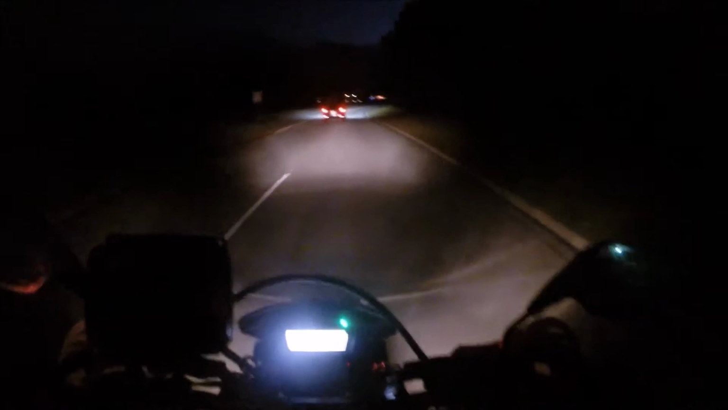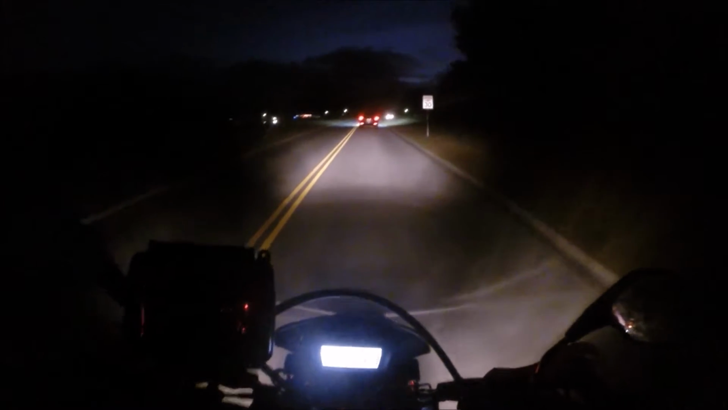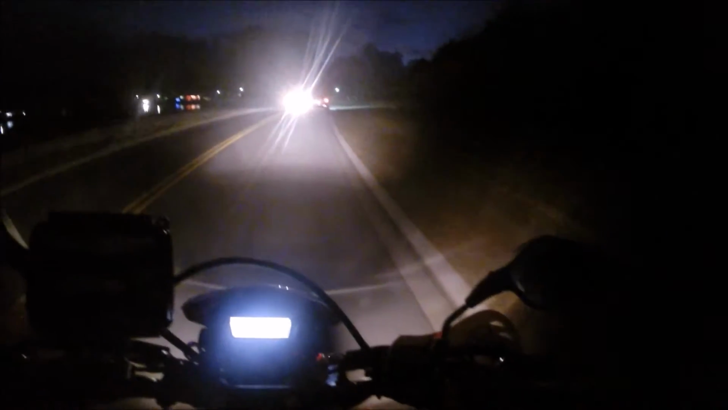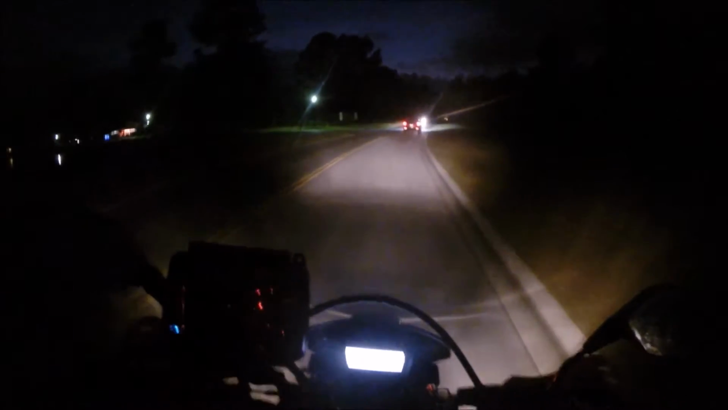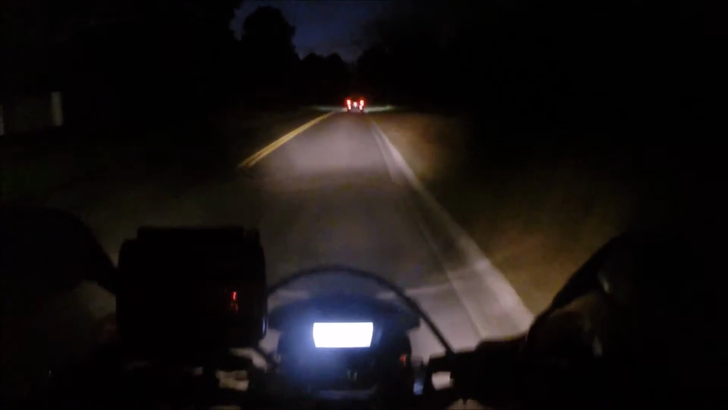Alright, here is the final neighborhood with Christmas lights that I know of. Rather, that was featured in the local paper. But the last couple, they've been, you know, a little shitty. Not exactly sure where I'm supposed to be going here. Alright, we were going the right way. We found some lights here.